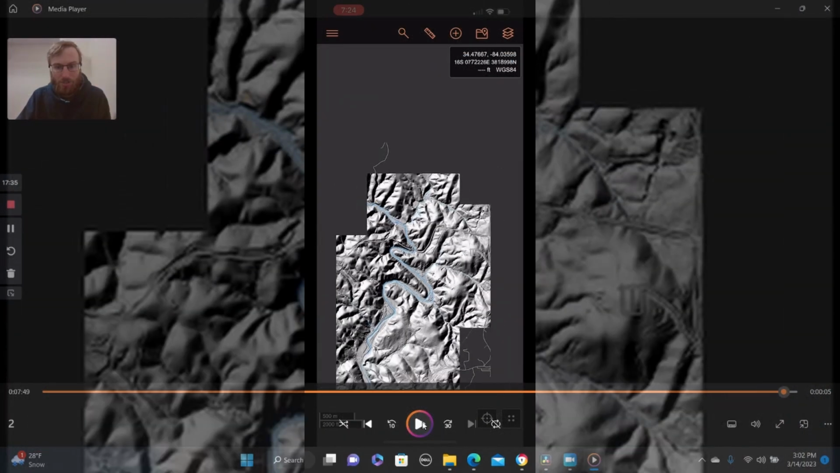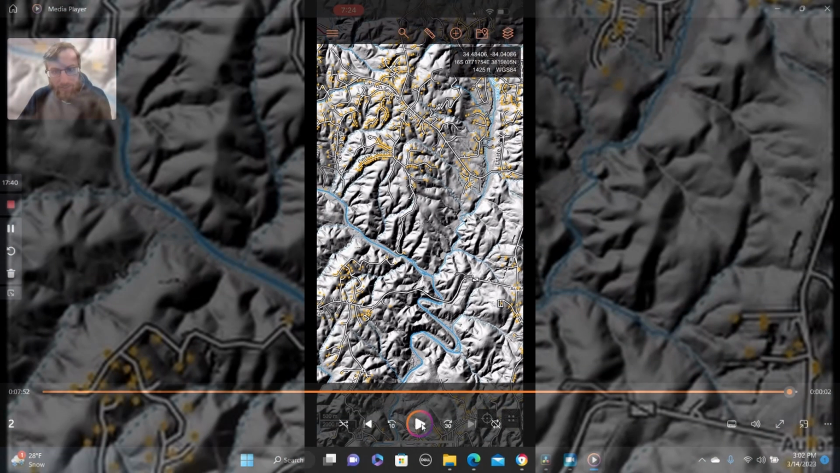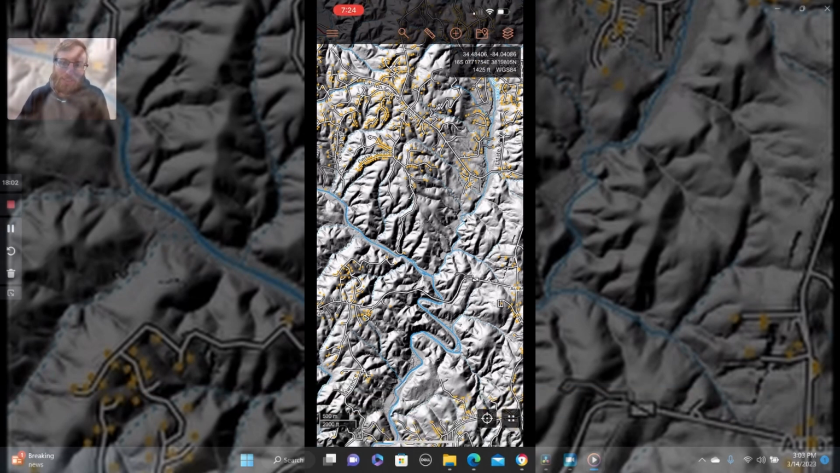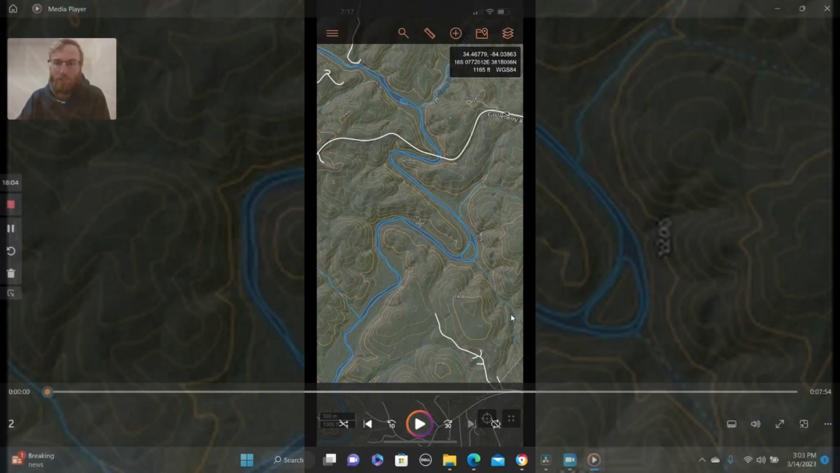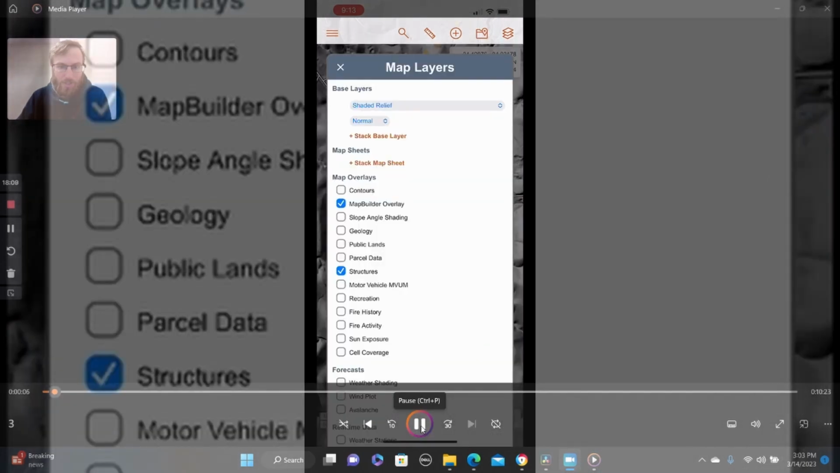Structures is an interesting one that is actually fairly useful, because sometimes on the LiDAR you'll get these areas where you can't tell if it's a house and it's covered in trees. When you turn it to the aerial view, you can't tell if it's old foundations or if it's new. But the structures should be relatively recent buildings. I don't know when they're pulling their data from.